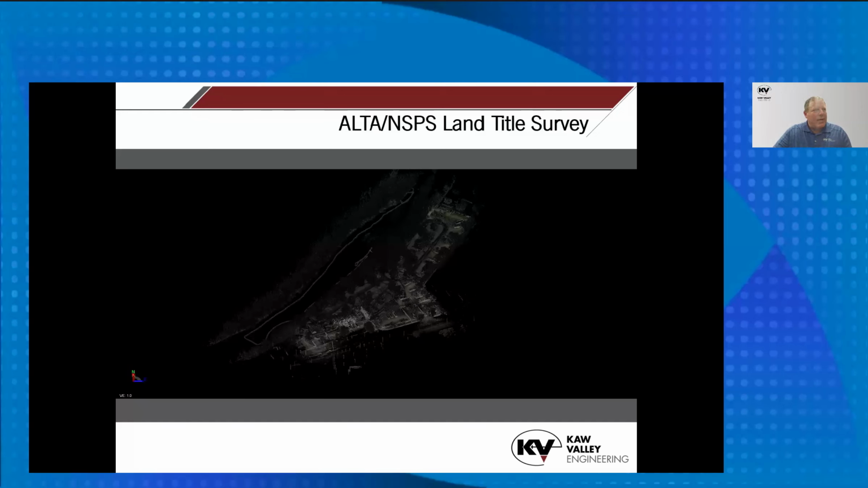This next project was an ALTA/NSPS land title survey we had on a trailer park, and they wanted to know how many empty pads there were, and the number of trailers, along with your standard ALTA requirements. This is just an overview, and we actually did the colorized portion.